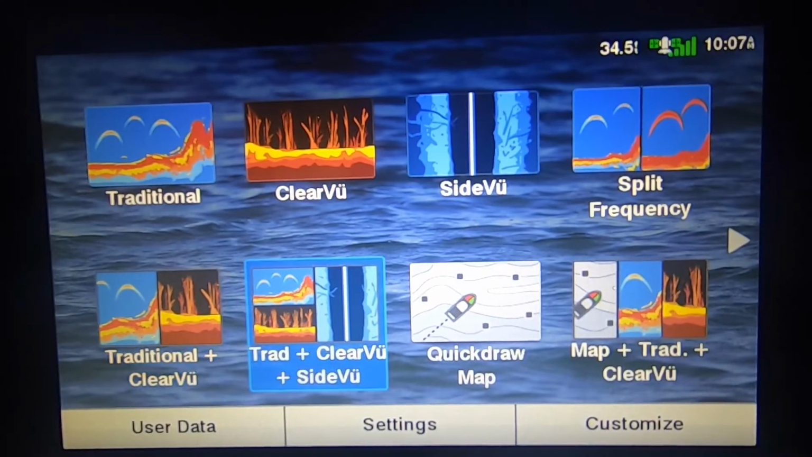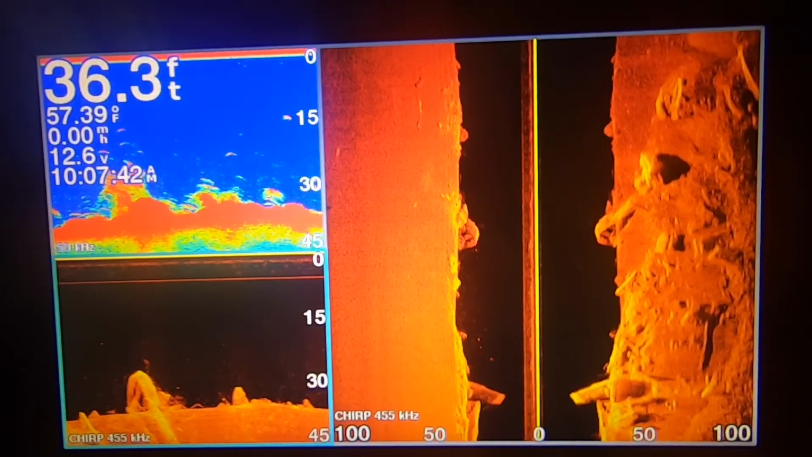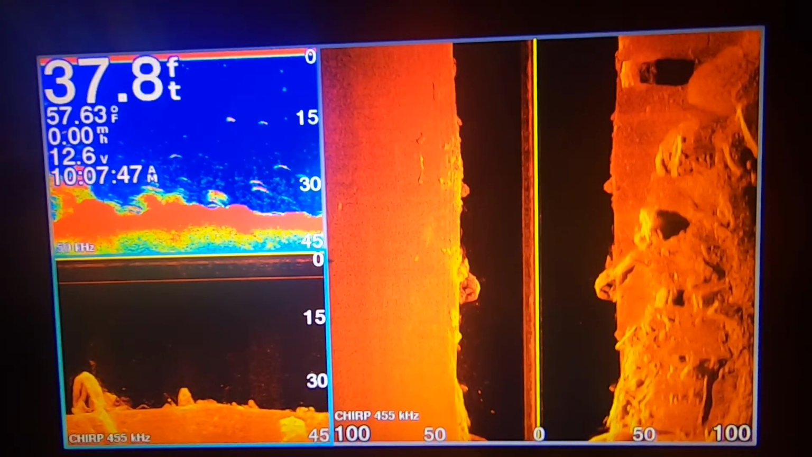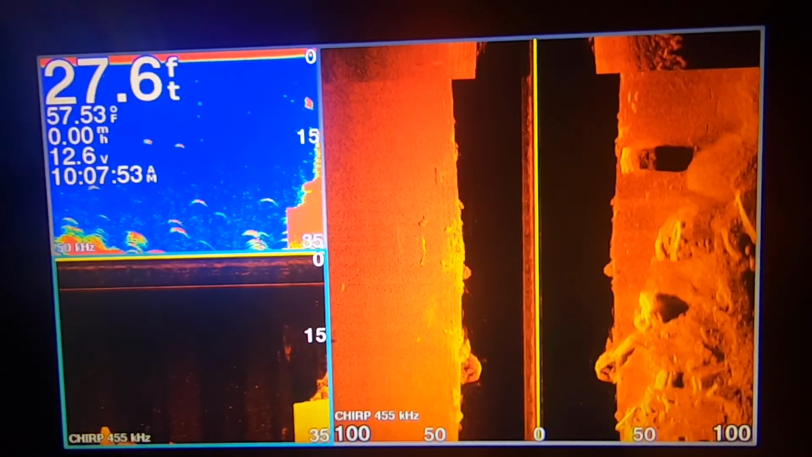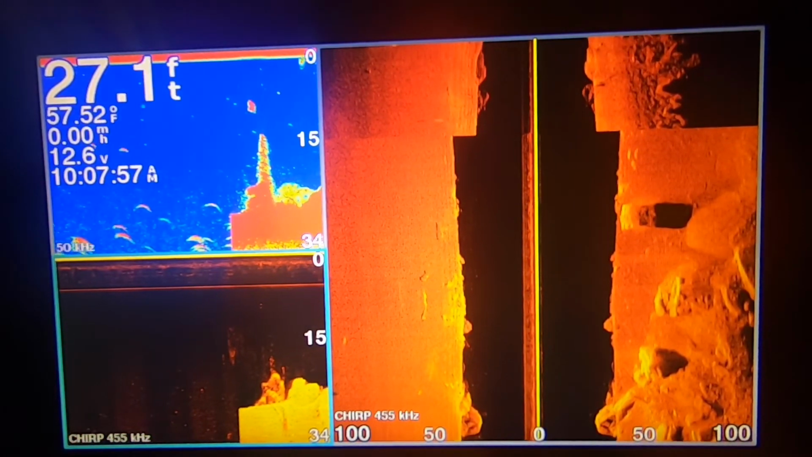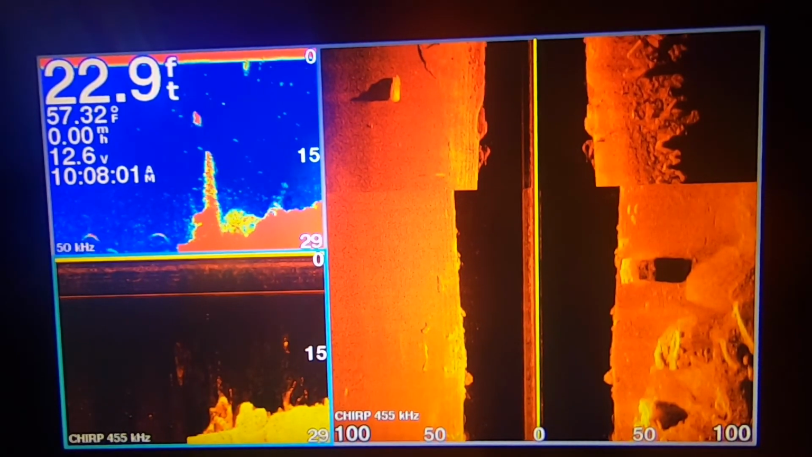Next one is all three. So this one's all three. So this one's showing the sonar on the top left, then it's showing the Clearview on the bottom left, and then in the middle it's showing you the side view. And this is all the same. It's all the same images it's showing.